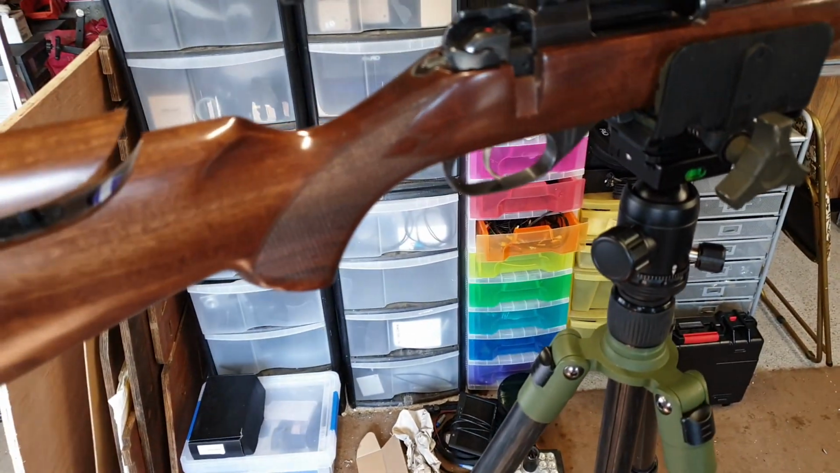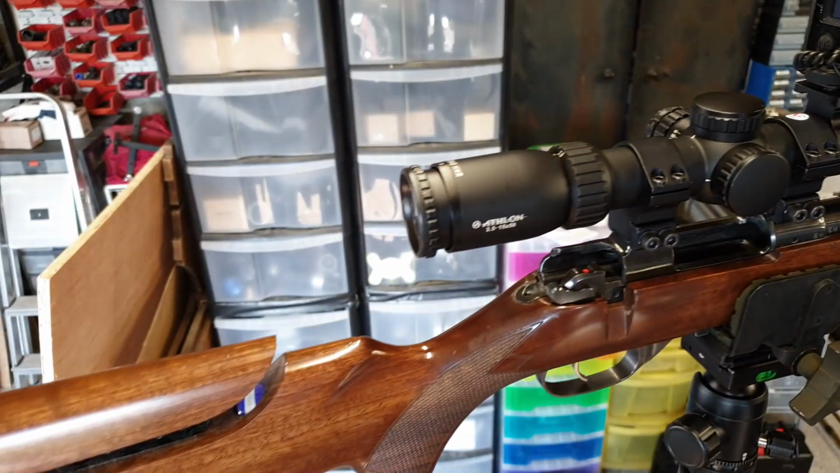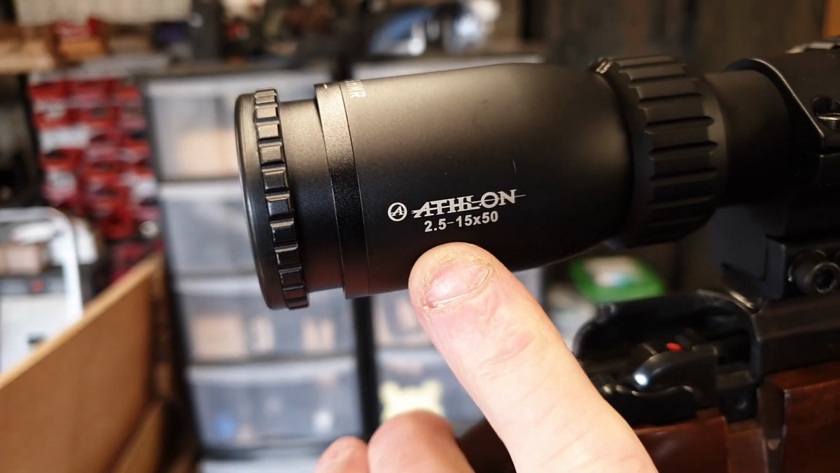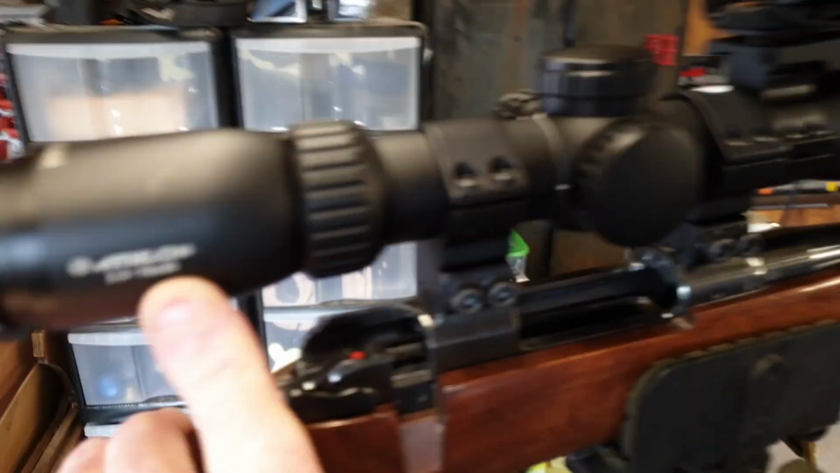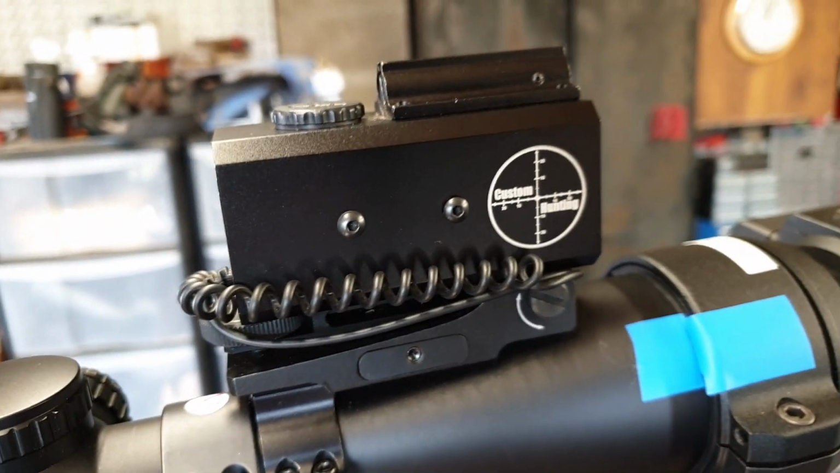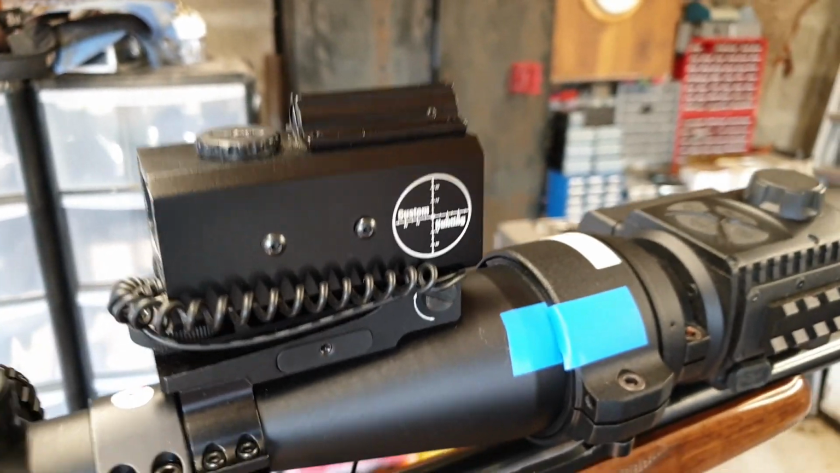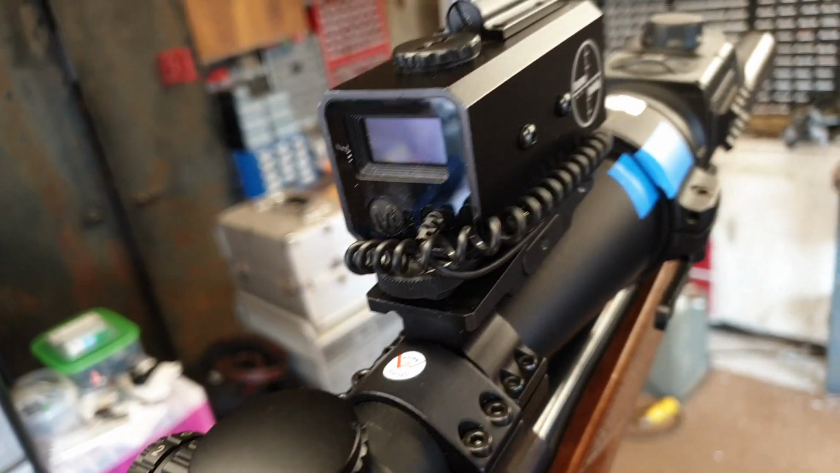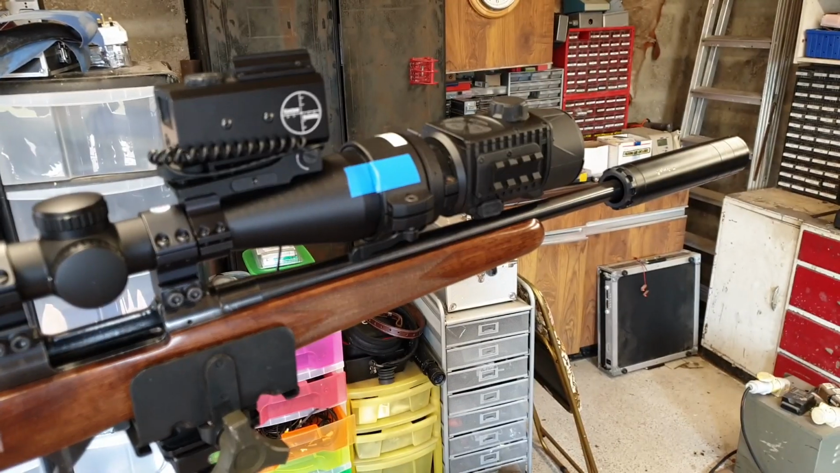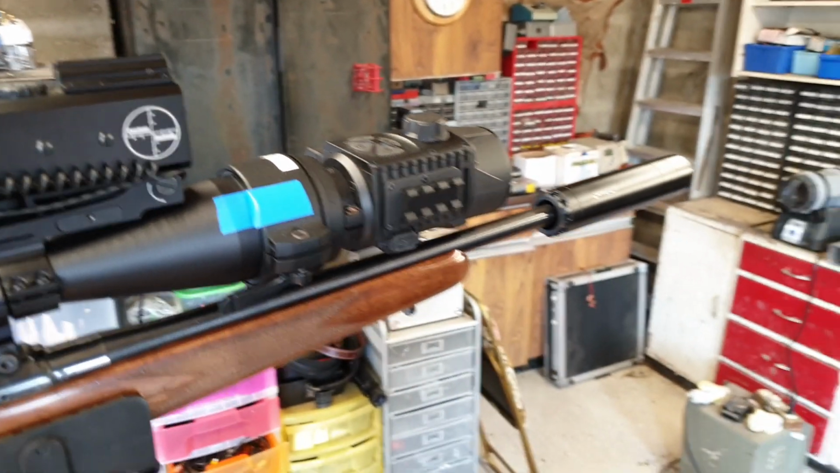So out of interest, what calibers? This is 2.2 Hornet. 2.2 Hornet, so that's a day scope. That's my day scope. The day scope is an Athlon Midas HMR 2.5 to 15 by 50. And I've got an LEO32 rangefinder on top. Yeah, LEO32 LRF from Custom Hunting with the red laser pointer to align yourself. That's right. And you've got the rear display. So this is a cracking setup. So once zeroed, this 2.2 Hornet for day use, and you just clamp the front thermal add-on and you're in night use. That's right, exactly.